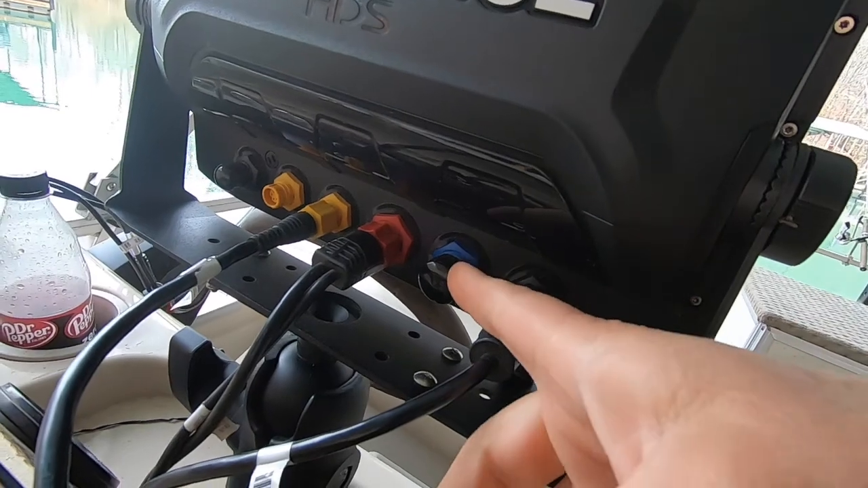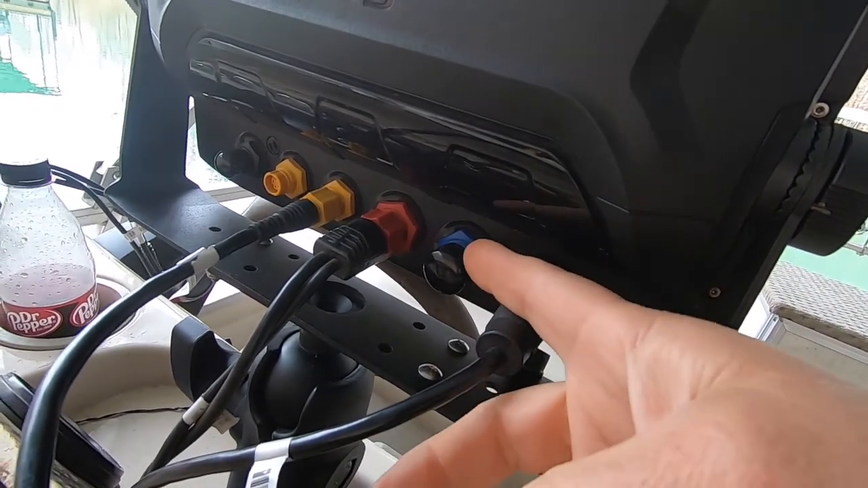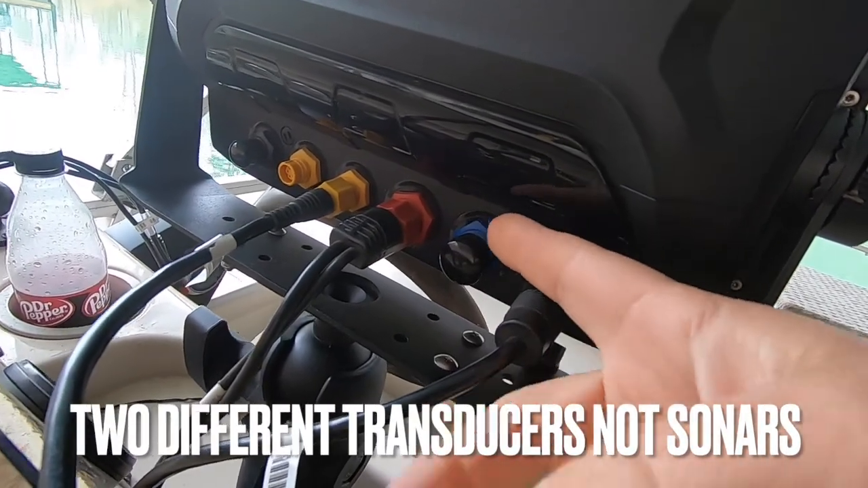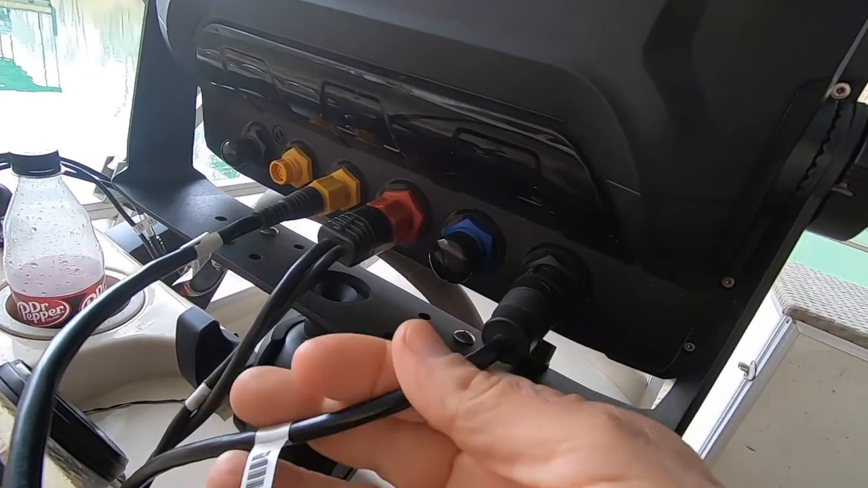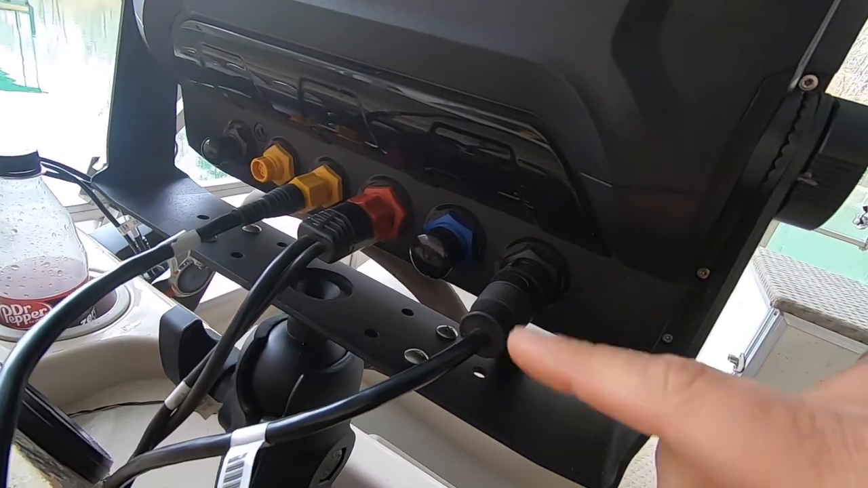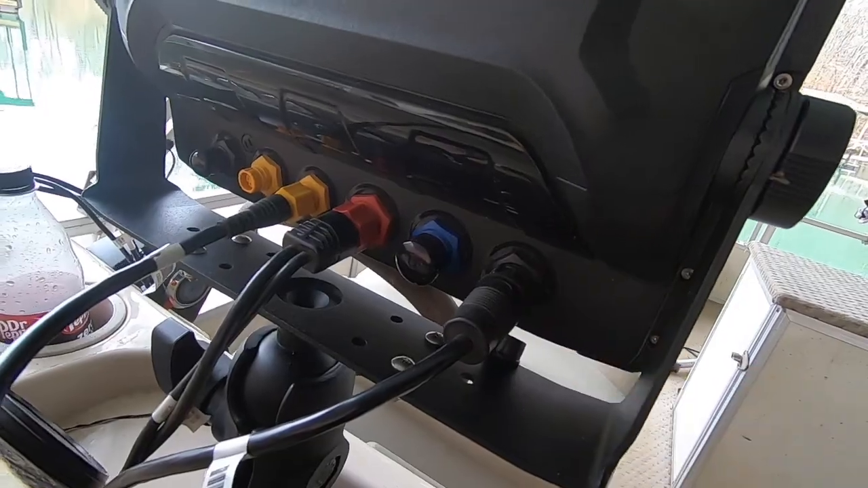So if I want to add in a 2D module, no matter what brand, I could bring it in and actually run off of 2 different sonars and get that data from 2 different sonars. But I don't. I'm just using what came with my HDS unit, my carbon here, which is the 3-in-1 active transducer that's going to go into the black port.